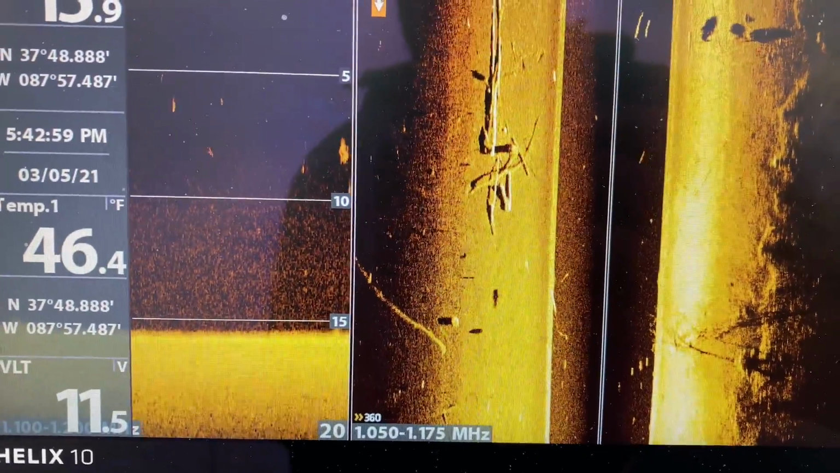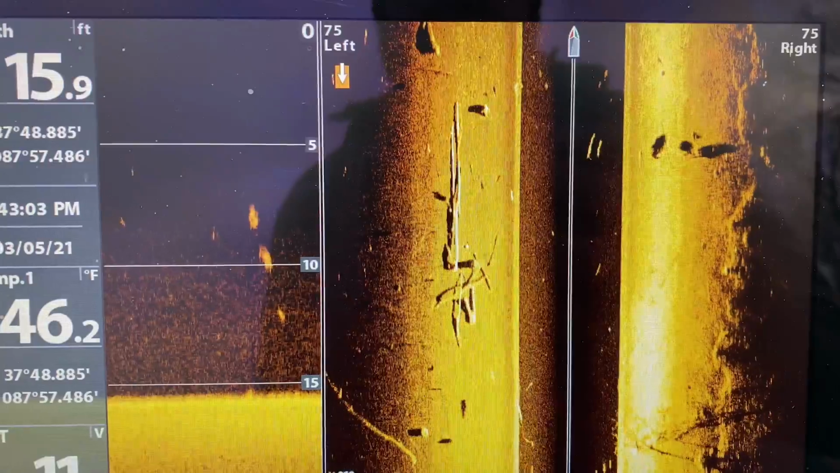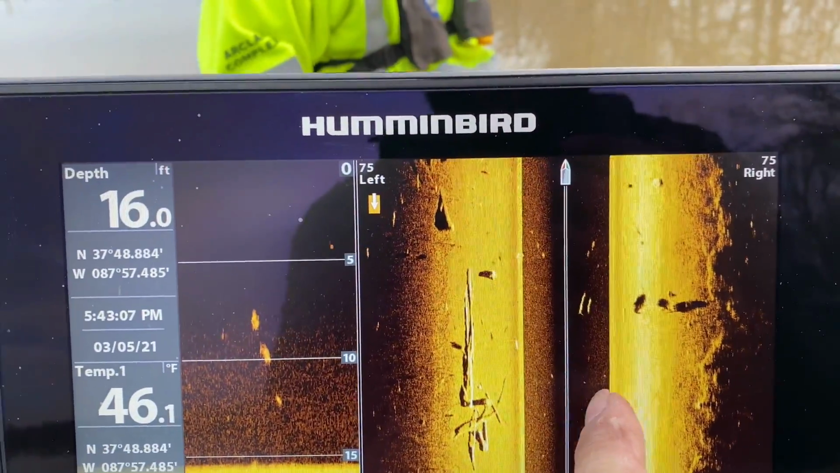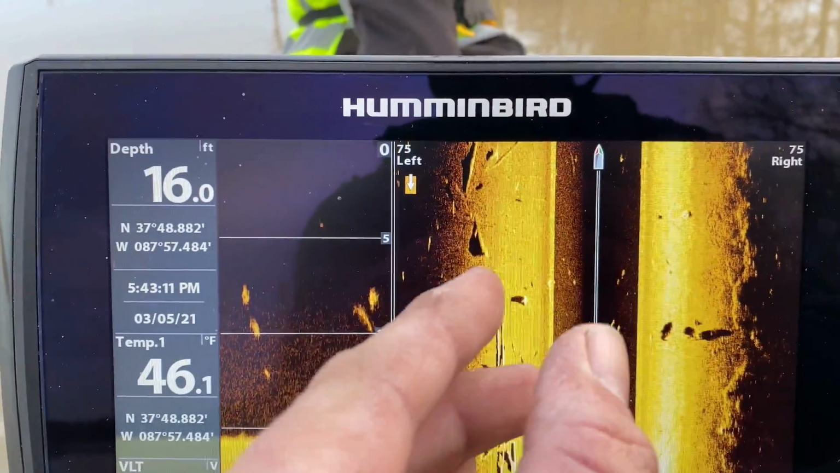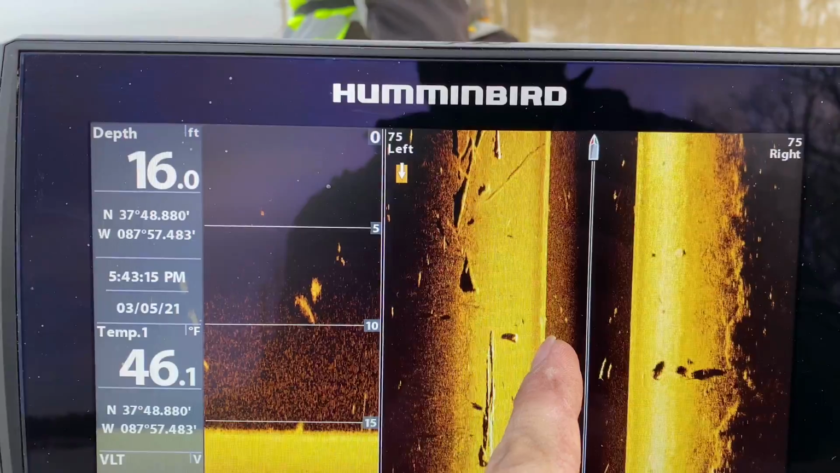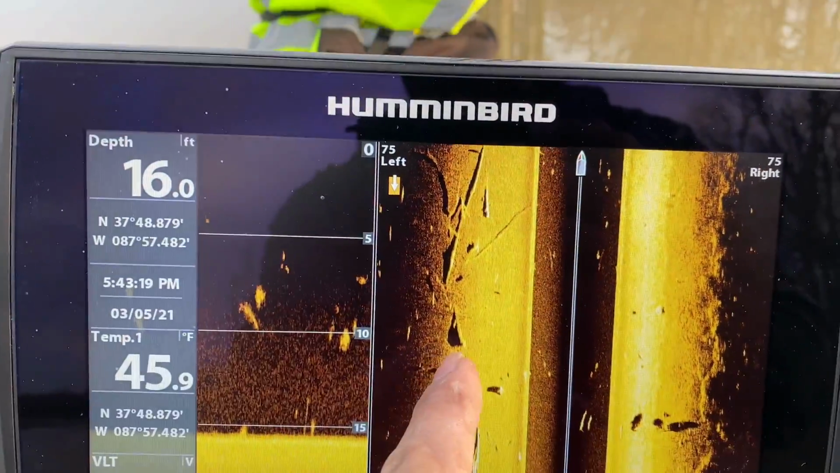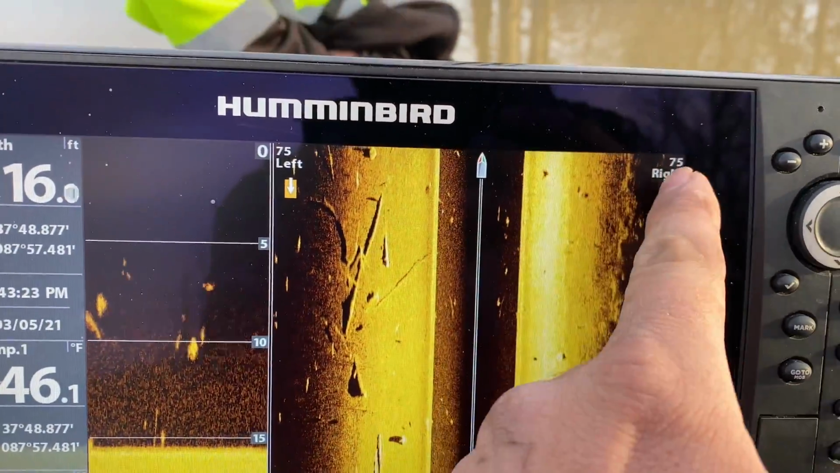Yeah, guys, I know some of you guys don't know exactly what you're looking at. So let me tell you, from here to here, these black marks, that's a water line. So if you folded up a piece of paper from the bottom of my boat to the floor, that's the water level, and it's 16 feet. I'm casting a beam 75 feet left, 75 feet right.